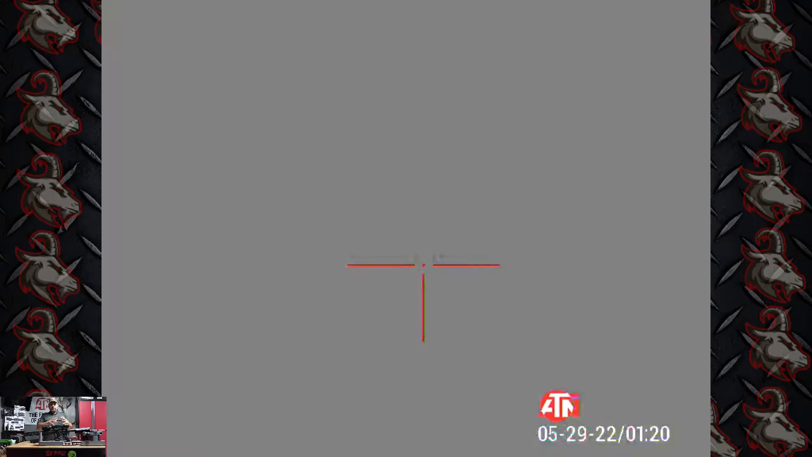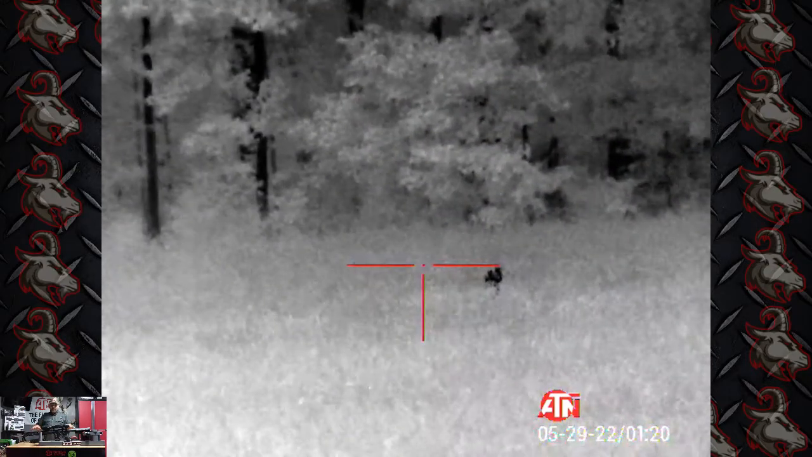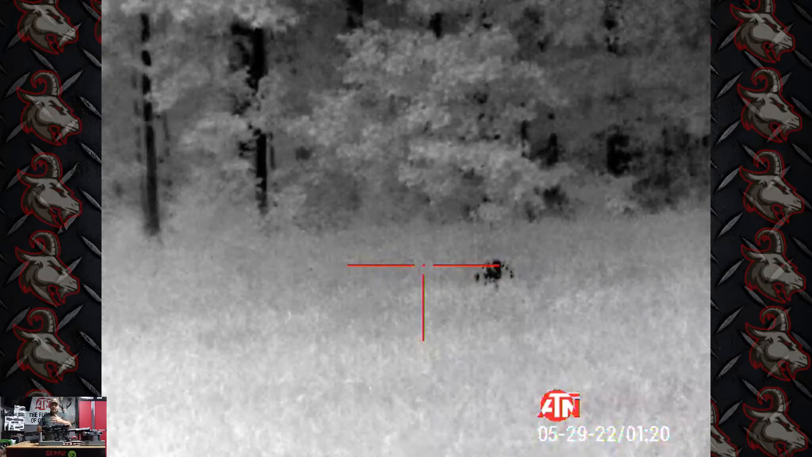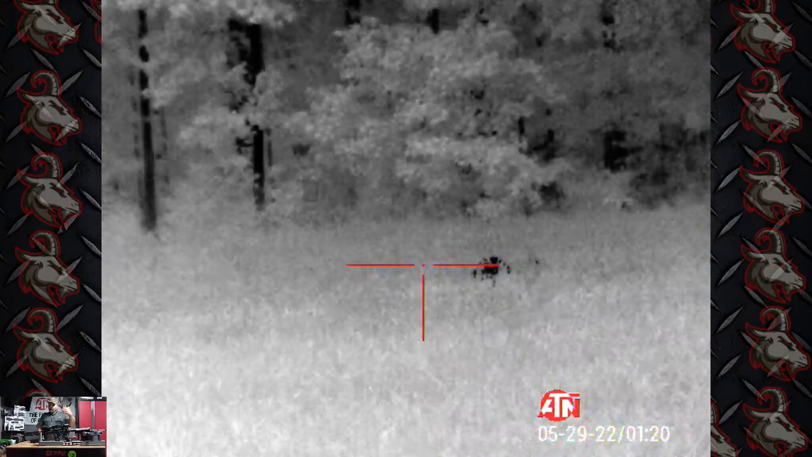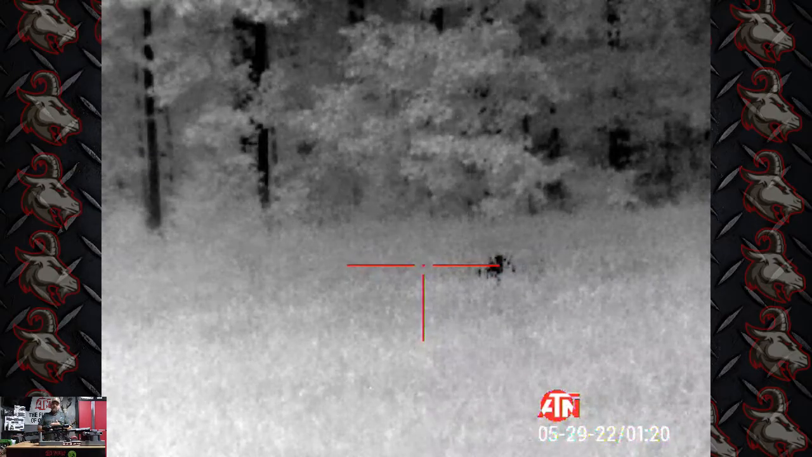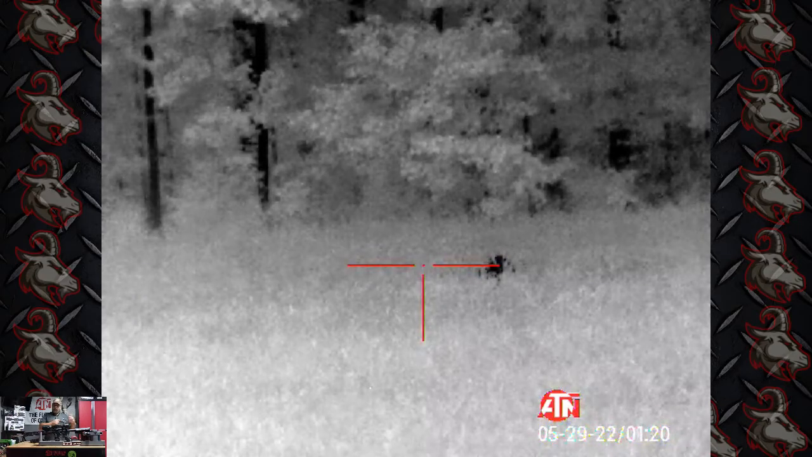Once those hogs start to trample down the wheat and there's some real damage, there's big pockets of damage, they'll actually run in there and you'll be able to take more than 1. Once them farmers cut the fields and that wheat's on the ground, you're going to be able to go out there with night vision and drop multiples. So we're picking 1 off at a time.